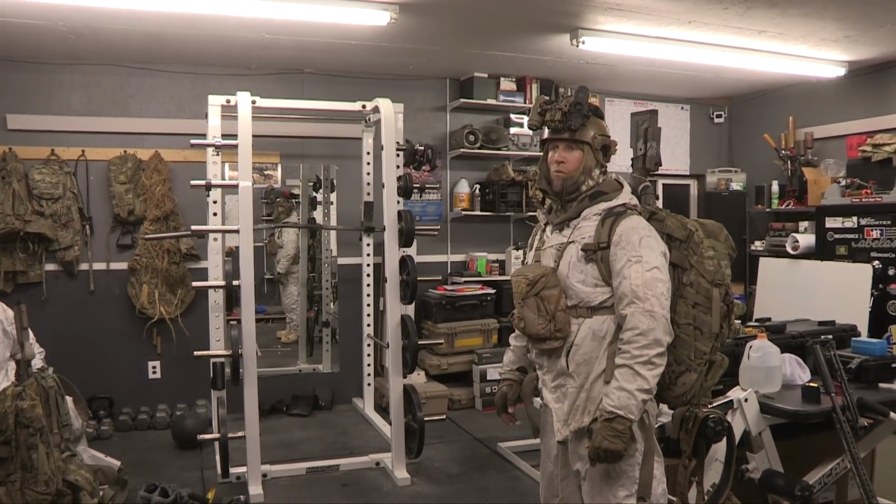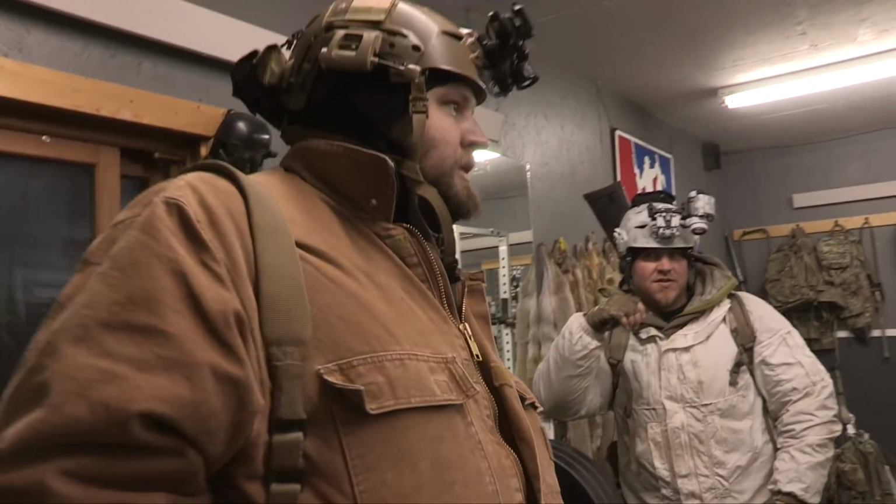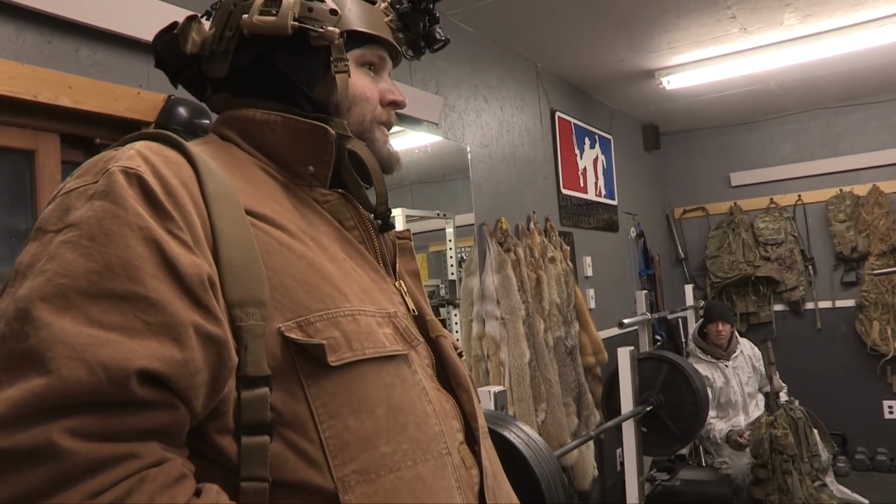I already got frostbite in my left hand, so that one can't get any worse. At least your trigger finger's still good. I'll just shoot left-handed and I'll be good to go. Okay. So I got frostbite. Well, you got to have your trigger finger, bud. I've kept that one warm specifically so I could shoot.